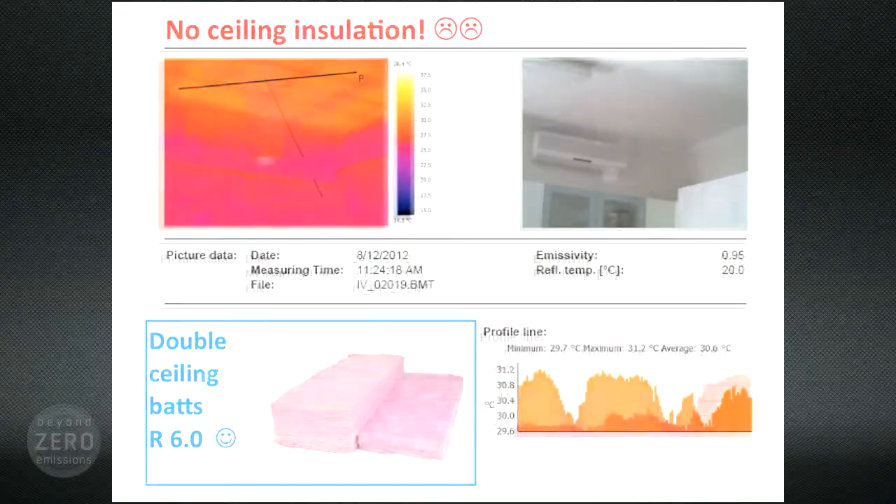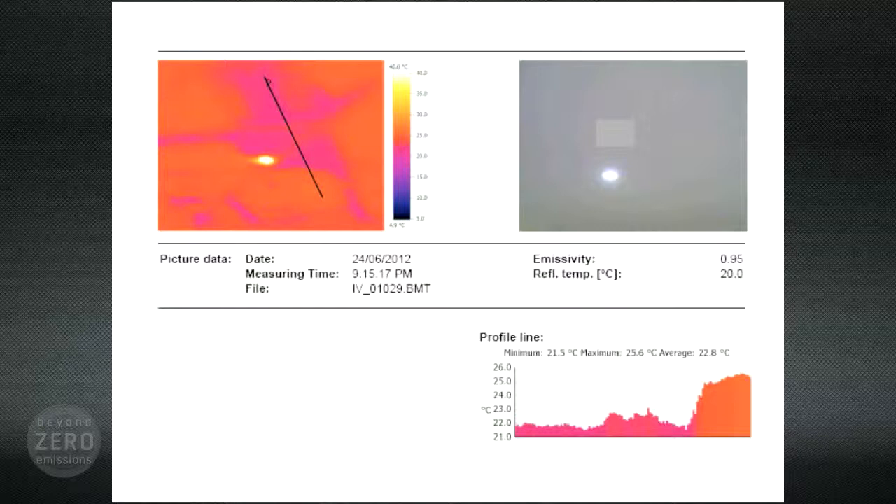Another ceiling, there's another downlight, okay. Another ceiling, and here a combination of downlight and some other fun and games up in the attic space. Now, of course, what the assessor wants to see is complete uniformity of temperatures over the walls and the ceiling, basically the same temperature everywhere, like this.